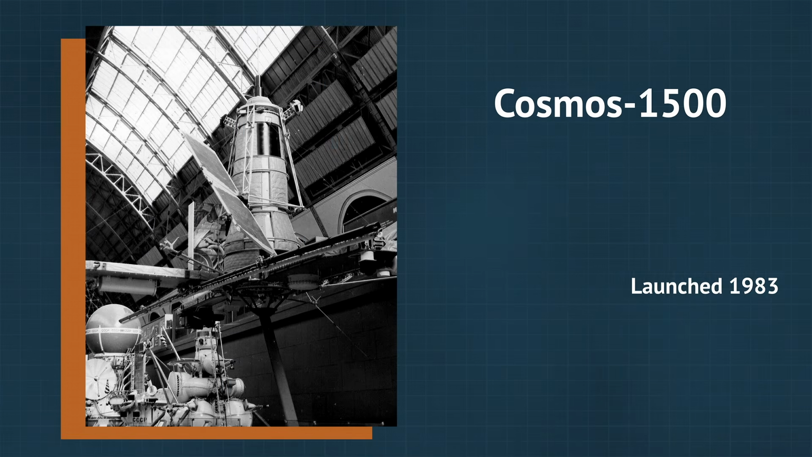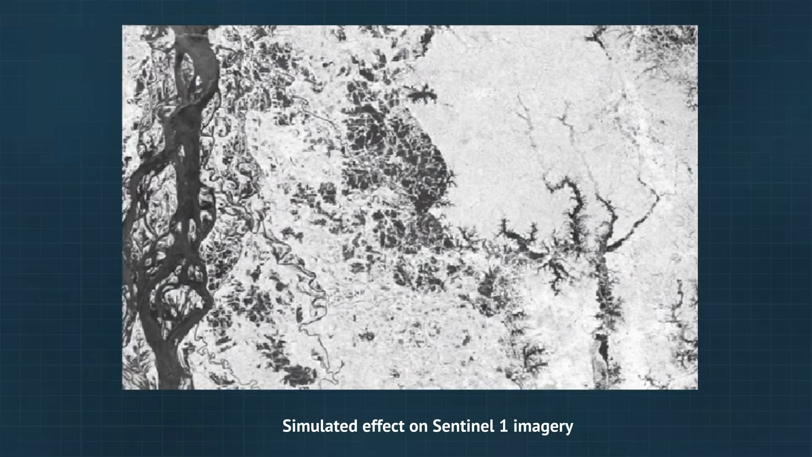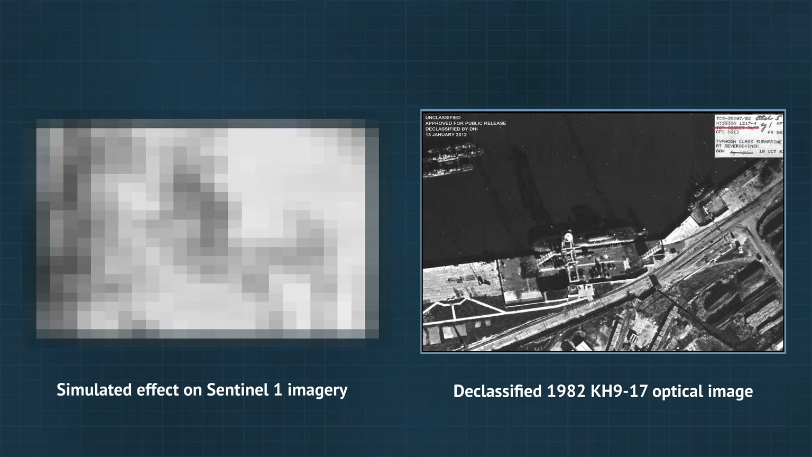All the way back in 1983, the Soviet Union launched Cosmos 1500, a satellite capable of producing radar images with a resolution of a whopping 2 kilometers by 1.5. That meant that the smallest features and objects we could individually tell apart in those images had to be 2 kilometers by 1.5 wide. Such a satellite is somewhat useful, but compared to some of the best optical satellites, even back then, that could see less than a meter, it's like comparing the accuracy of a stopwatch to that of a sundial. It's useful, but only up to a certain, very limited point.